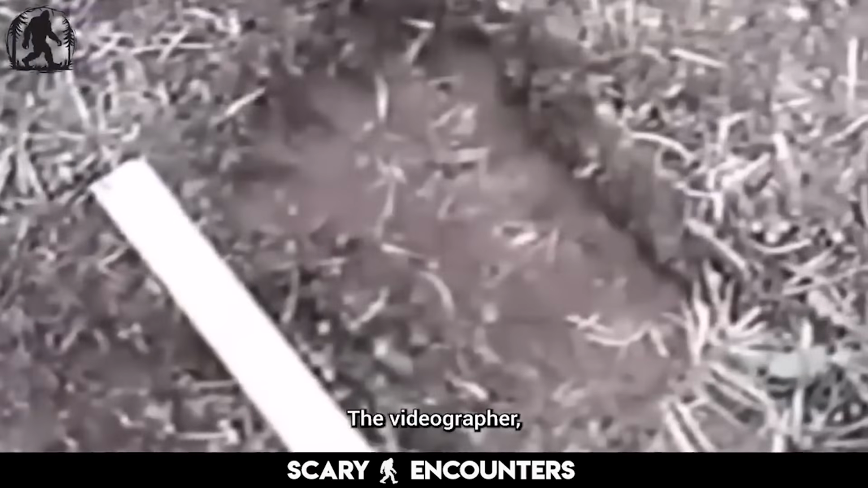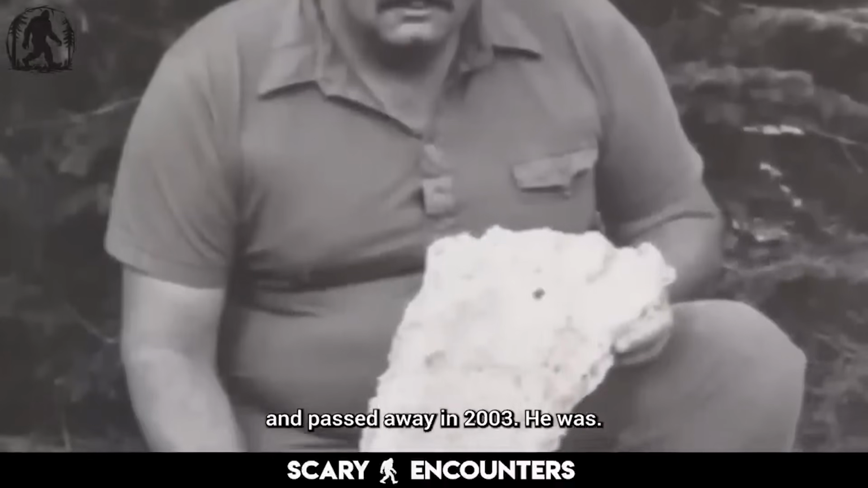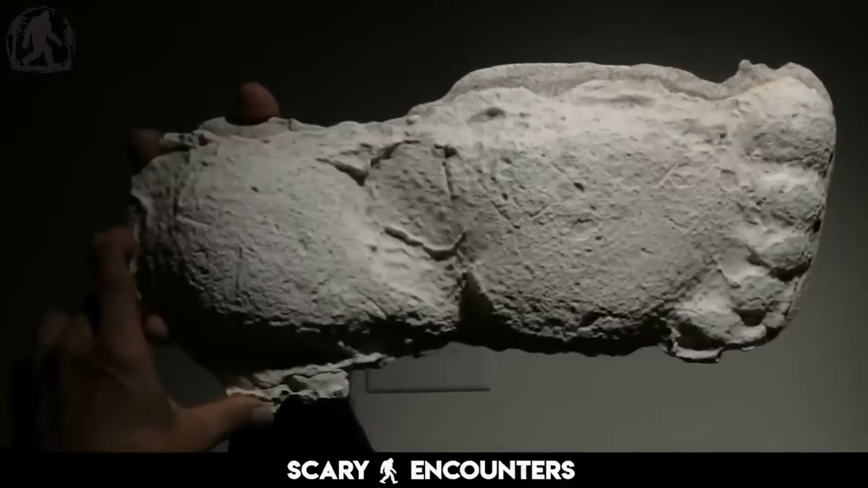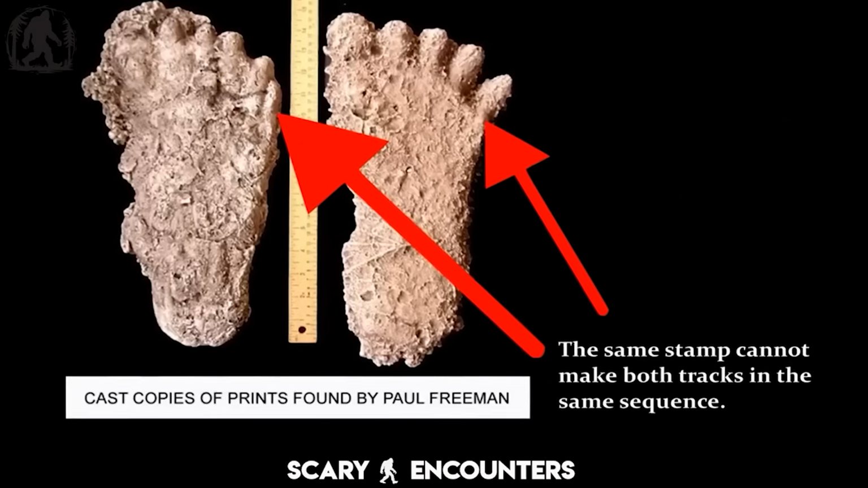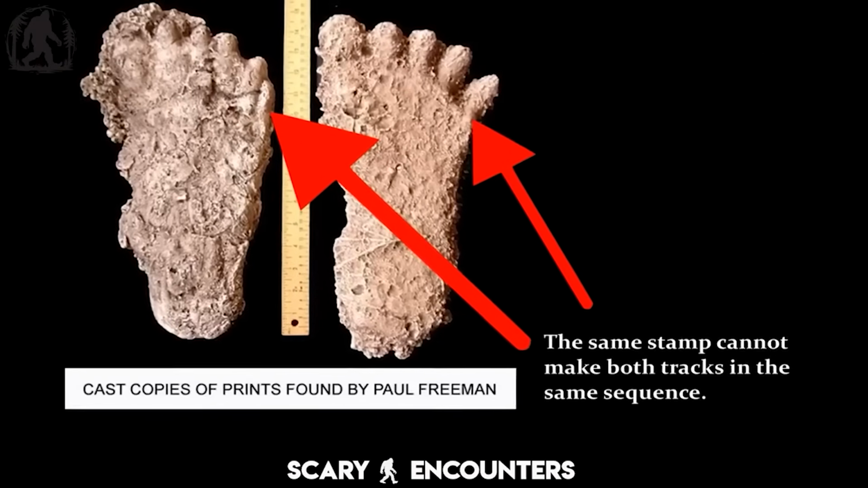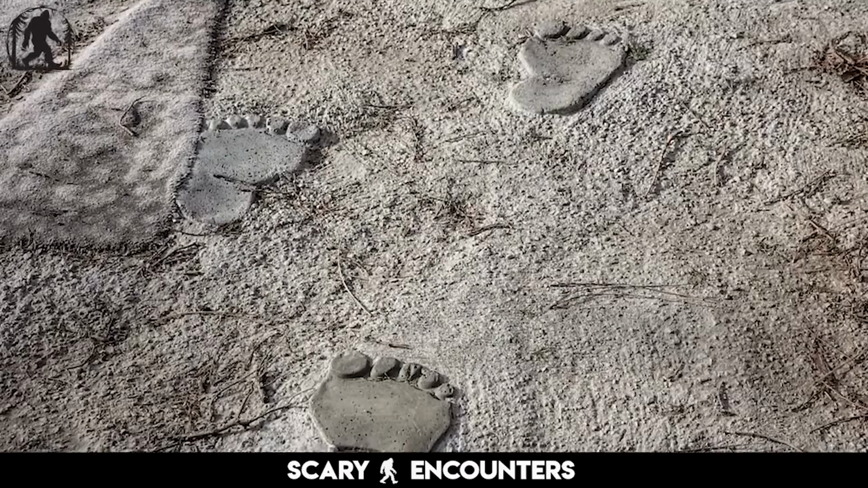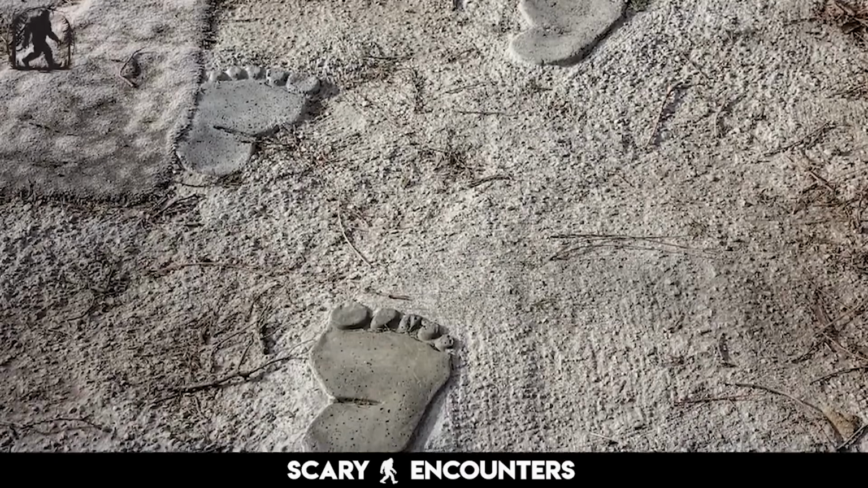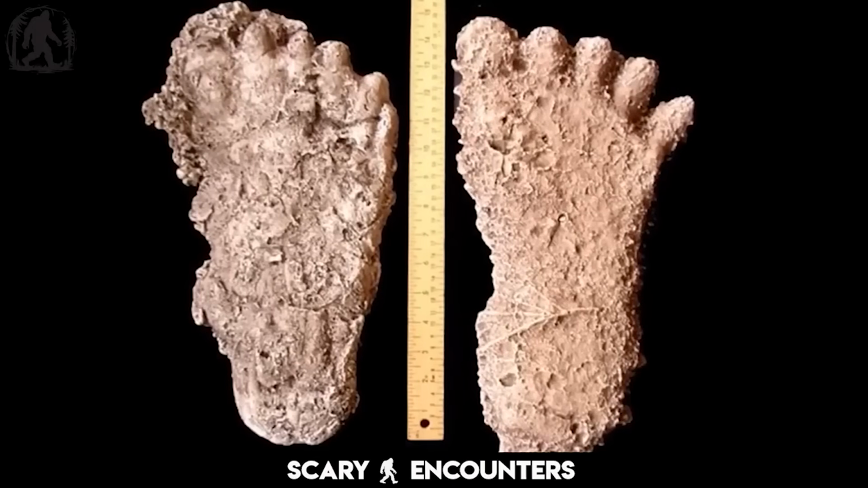The videographer, Paul Freeman, was born in 1943 and passed away in 2003. What caught Meldrum's attention most weren't just the footprints Freeman had collected over the years, but the details within them. Marks so intricate they seemed impossible to fake. Dermal ridges, subtle scarring, even signs of wear that remained consistent across multiple tracks. One footprint in particular stood out.